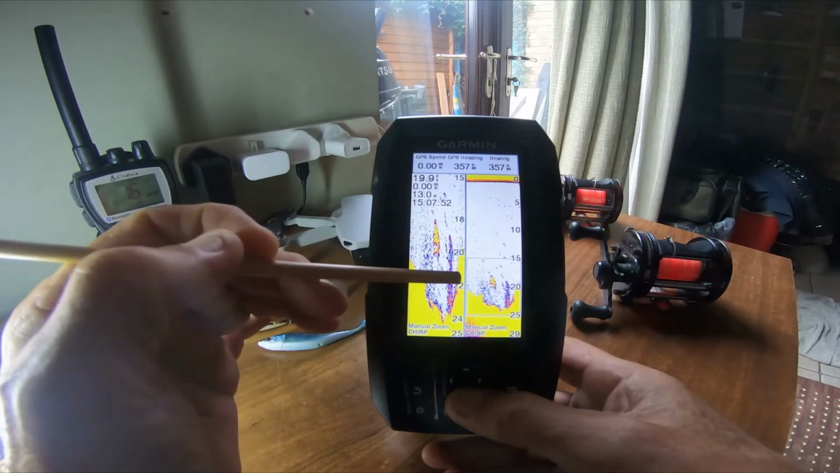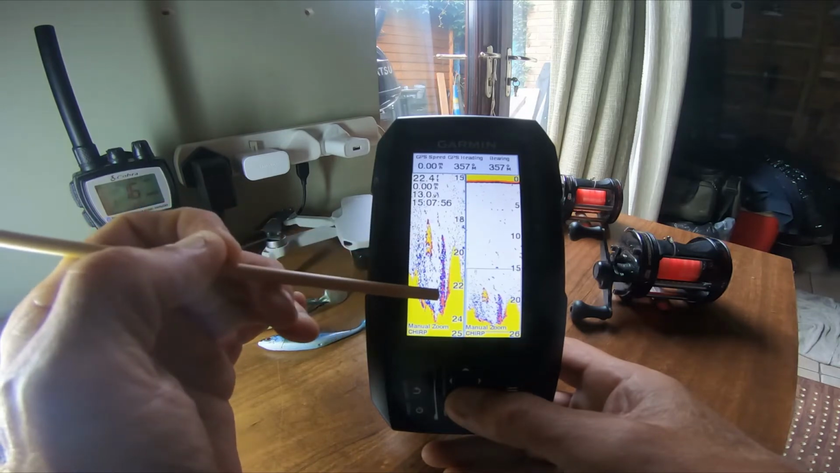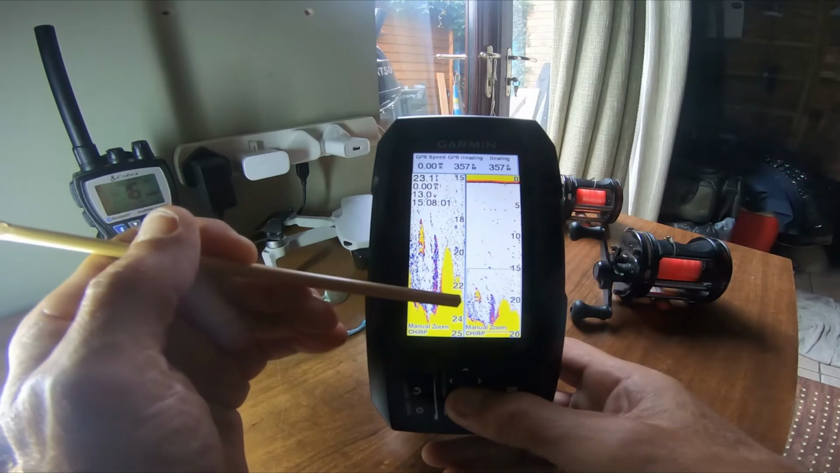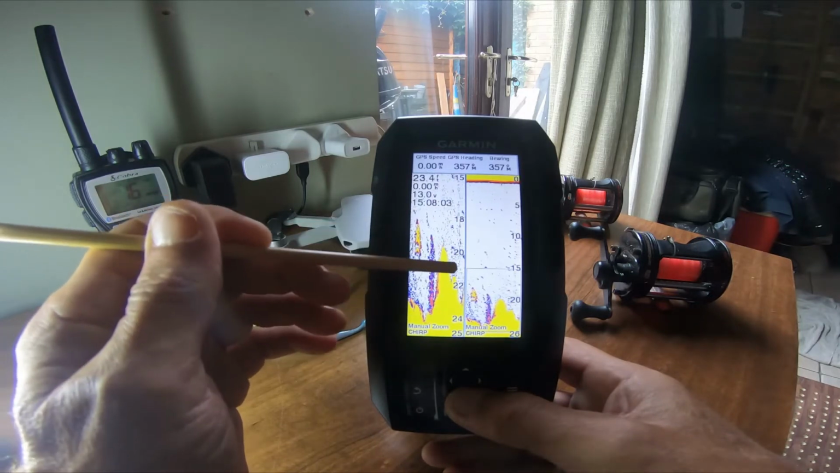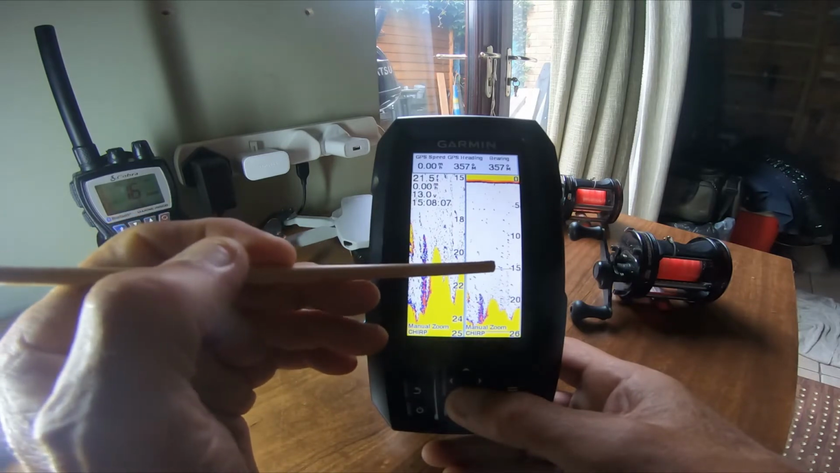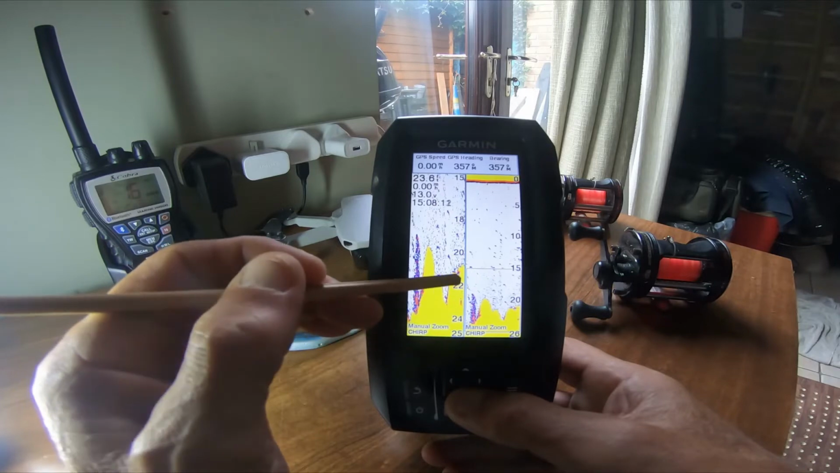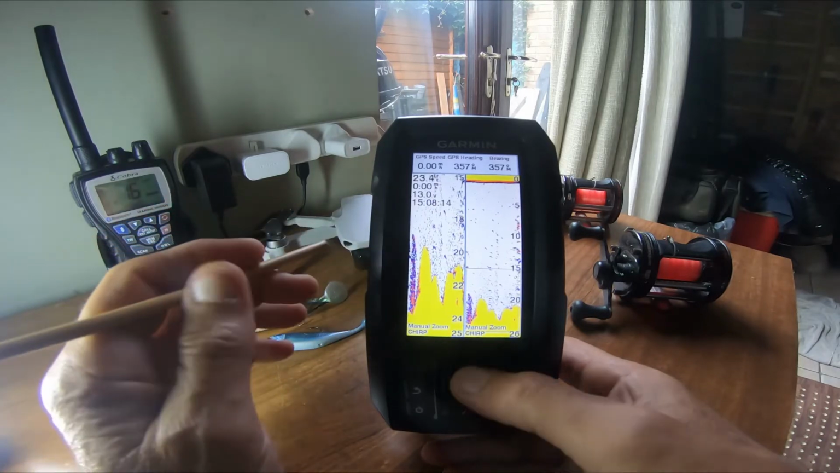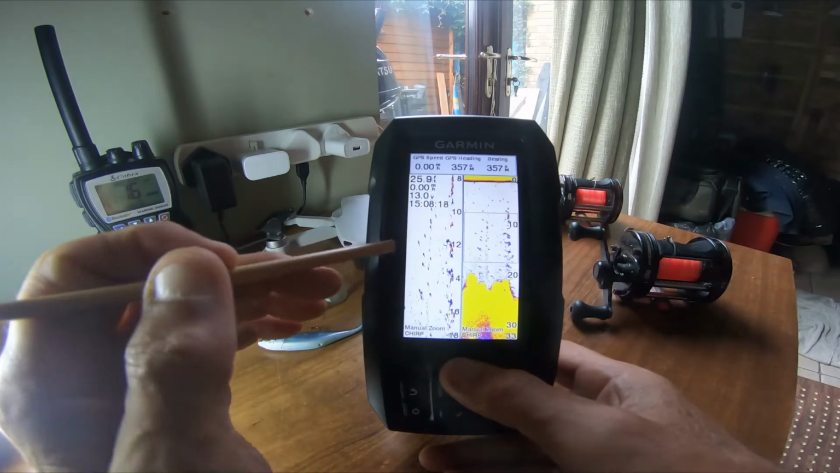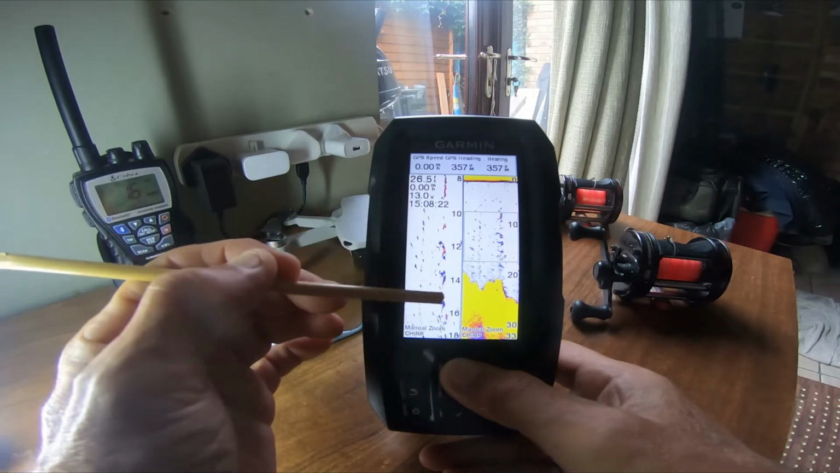Now what we'll do when we go to the side-by-sides with the clear view and the traditional, you'll be able to see this structure quite clearly actually. The fish identification is not 100%, but the structure is quite good, so you'll be able to see that. So this is your traditional, and you can see fish, fish, fish, fish, fish. They're stacked up in a line there.